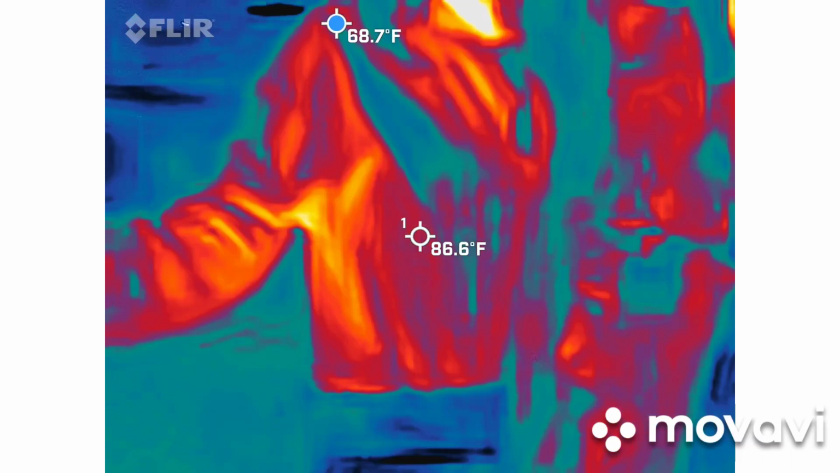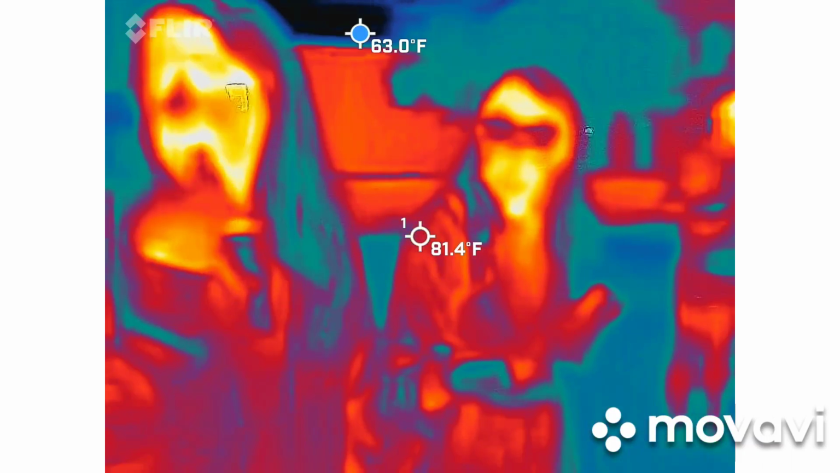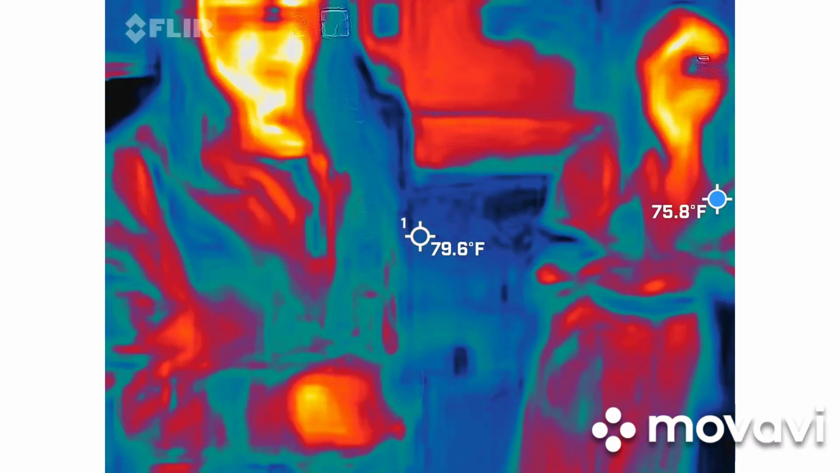What is yours? A reader of some kind. It's the EMF field. Yeah, mine too. So it's got lights and LEDs. It's got a digital display on it. So it's just... Mine, right in the middle is where it freaks out.